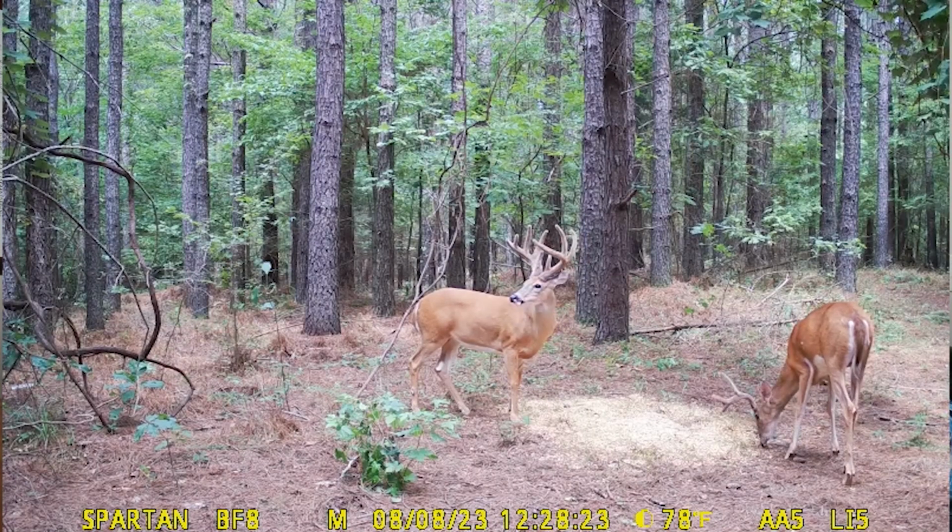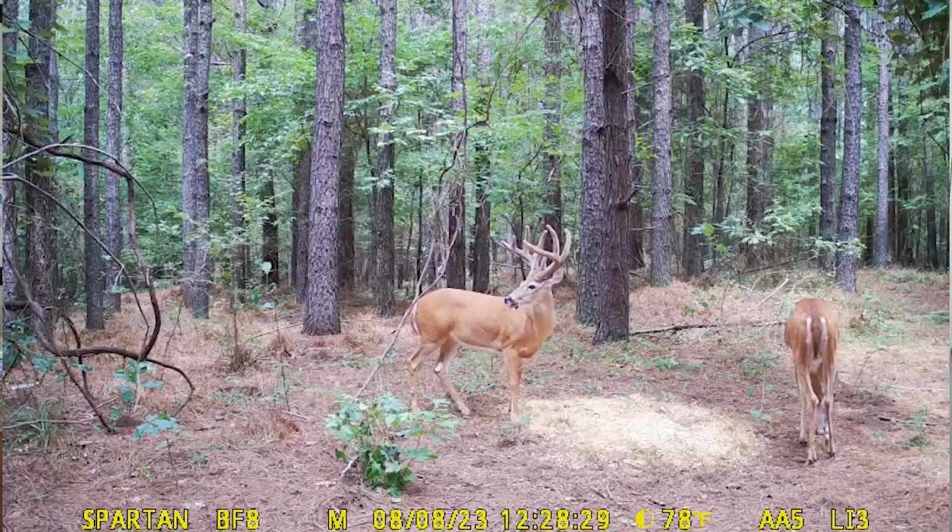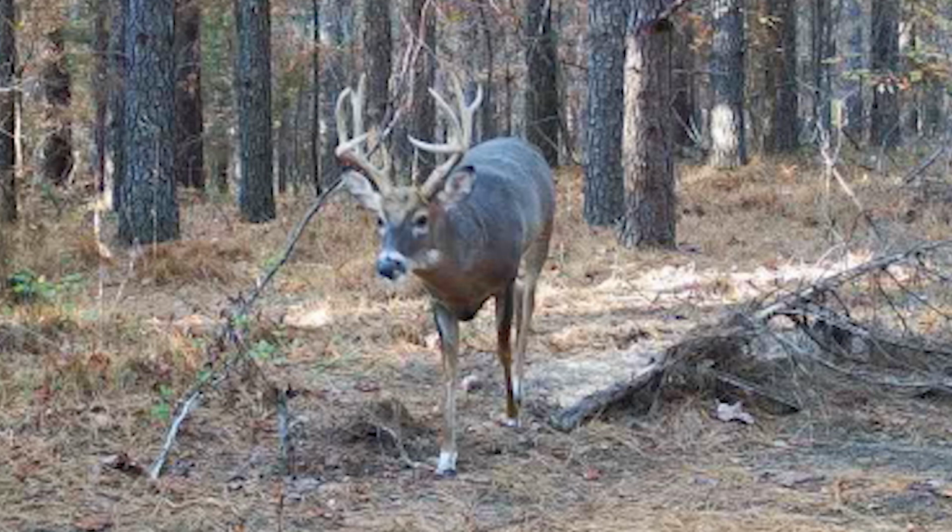Pork chop. Yep. Big deer in the pines. Big 9-pointer, that may or may not be Sherman Tank from last year. We still haven't seen some bucks that I was excited to see this year. We didn't get a picture of Super 8. We haven't got a picture of Super 8 yet. Right. Ain't got a picture of Jelly Roll.